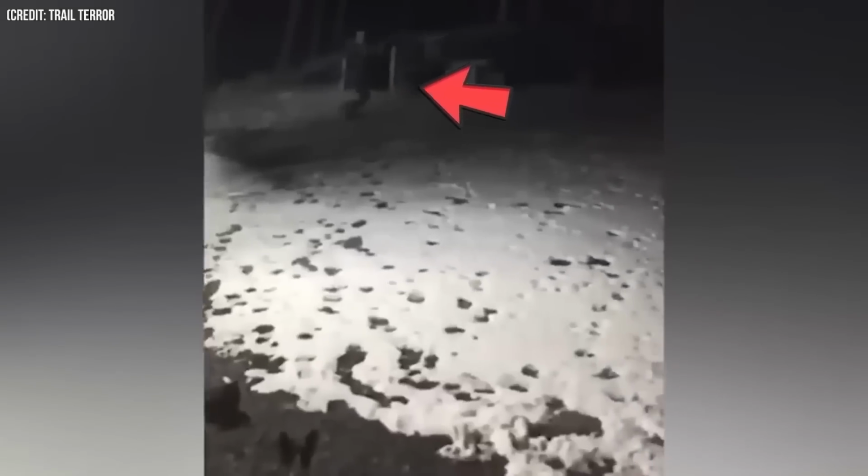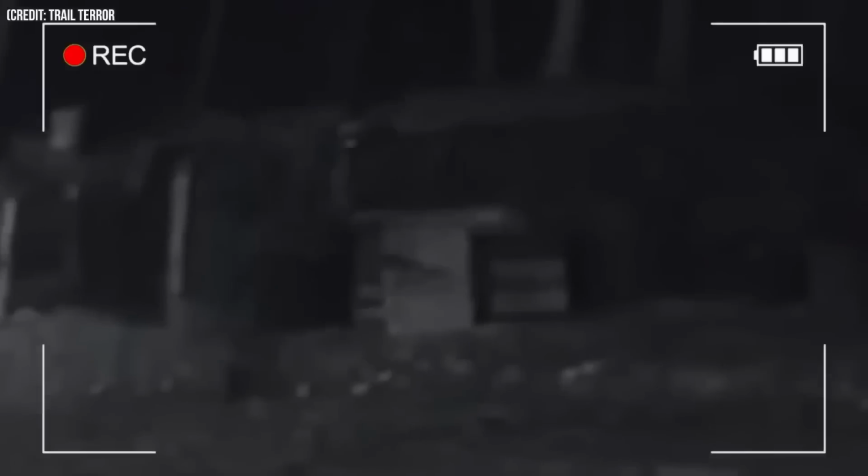At night, this trail camera captured something interesting in the front yard of a house. When we slow down the recording, we can see a shadowy figure running. At first glance, it might seem like a regular person, but as it passes by, it starts to disappear into thin air. This footage is really strange and mysterious.